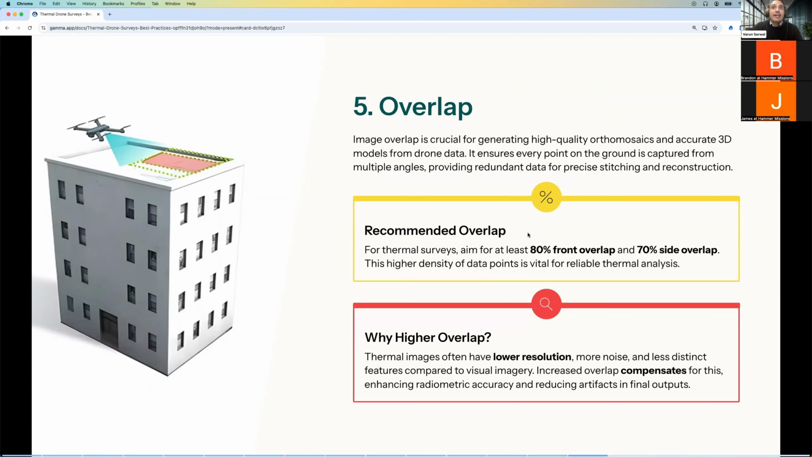And so recommended overlap tends to be 80% for thermal drone data. For side lap, you could go to 70%. There's always a trade-off with everything you do in drones. So if you go too high on the overlap, sometimes what you will find is that you're taking too many images and the flight time has gone up by a lot. And so what you really want to do is find a balance between high overlap, but also good flight time and a minimal number of images. And so that's really important.